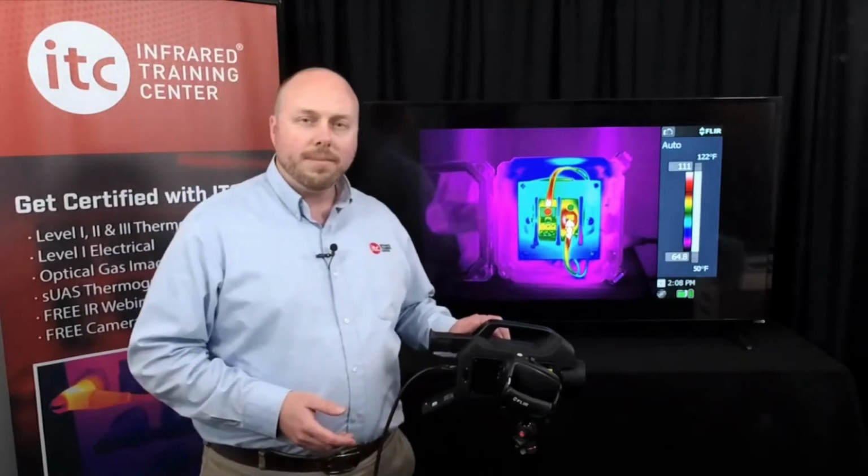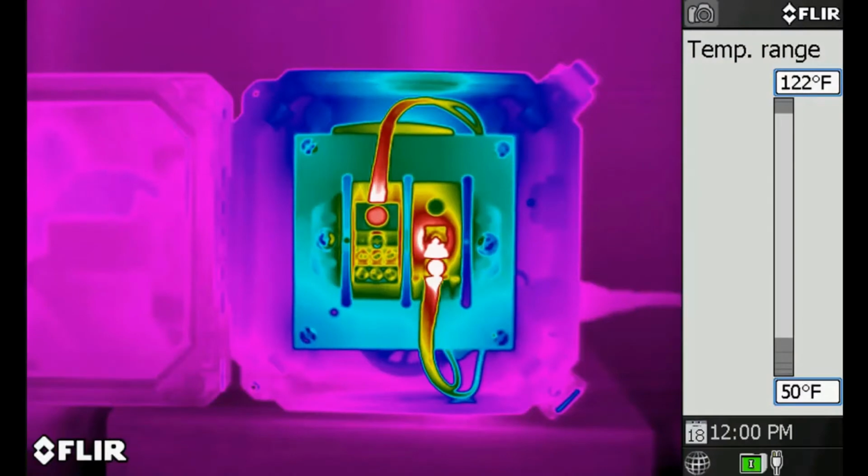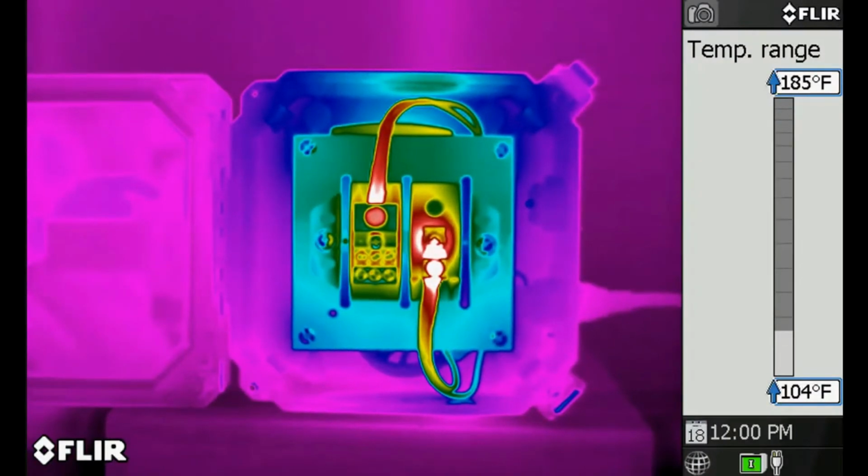The easiest way to change the range is to press the thermometer button here on top of the camera. Doing so selects your current range. You can then toggle between ranges using the joystick, moving up or down.